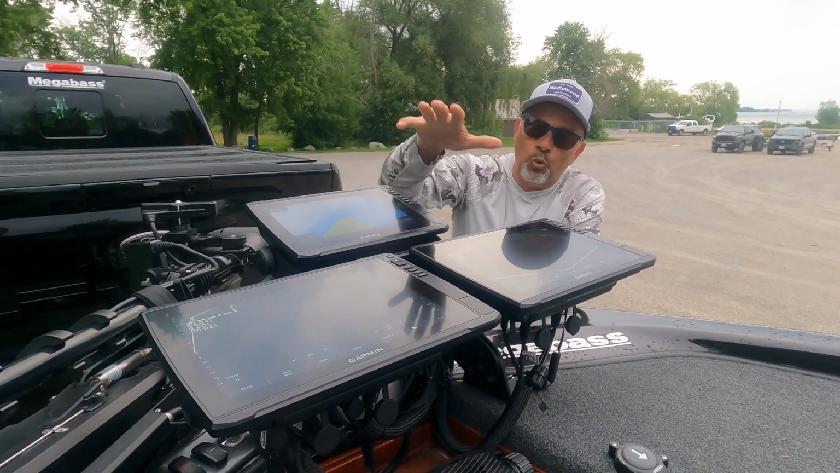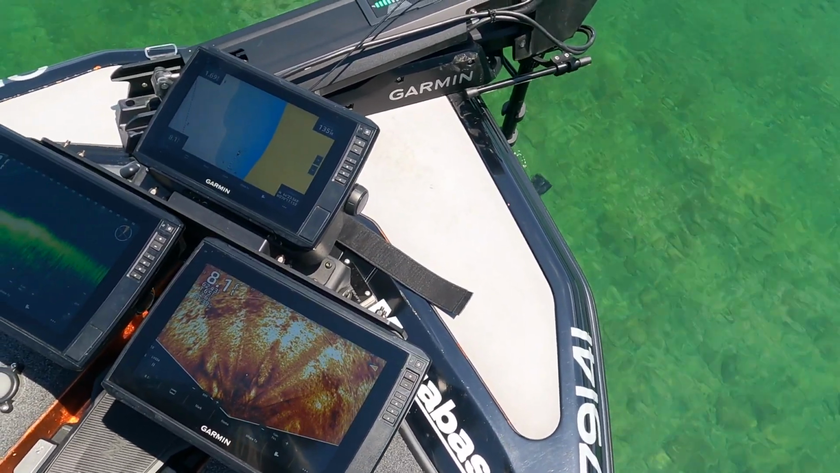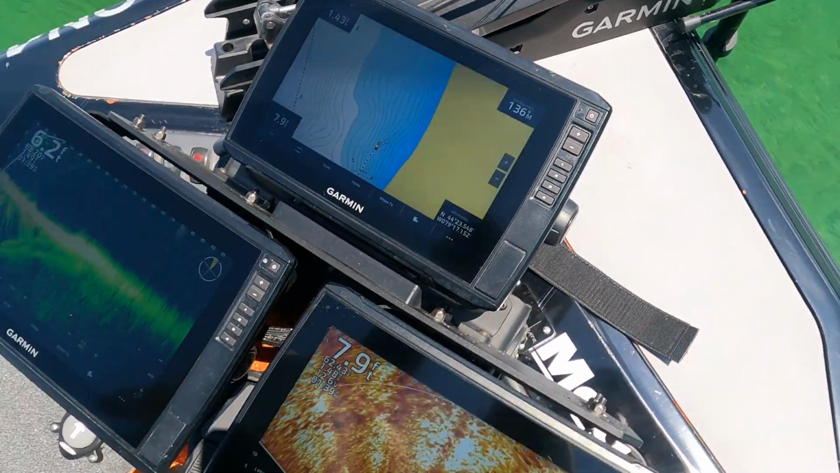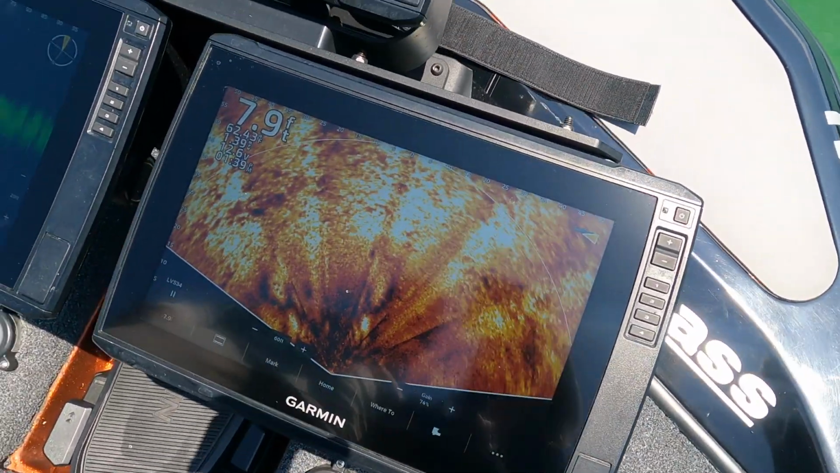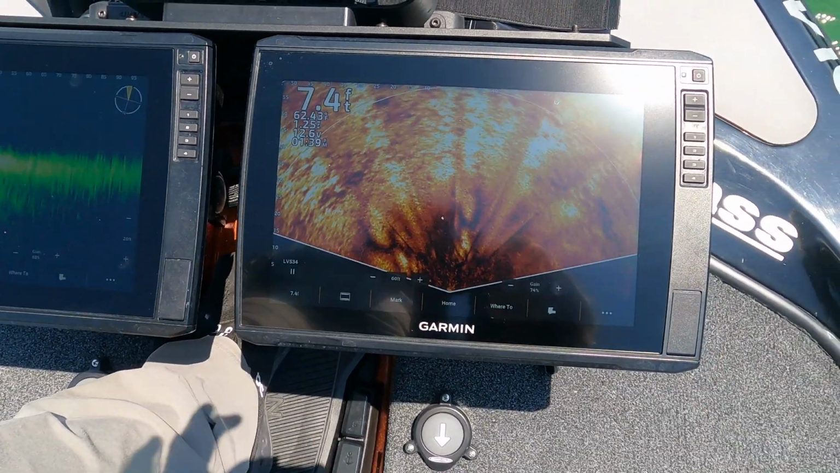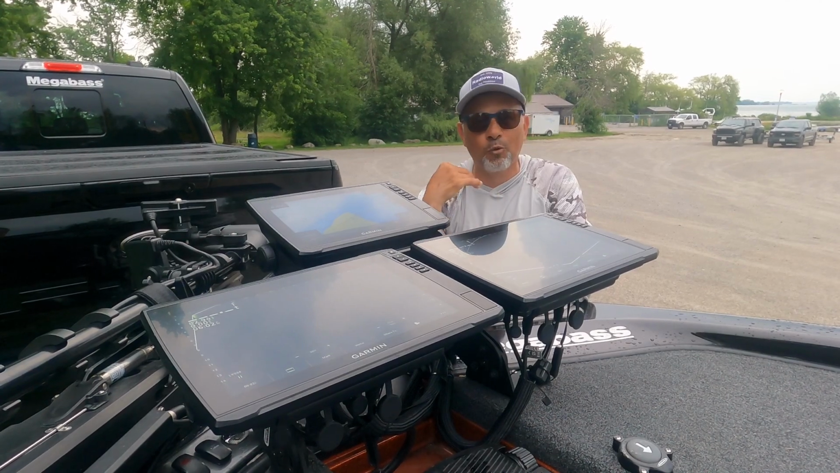Now, I went with 2 12s and a 10. One 12 runs a Livescope, the other 12 runs the perspective, and then I have the last one that's going to give me mapping. Sometimes I'll split screen it, 2D sonar, side imaging, whatever I want. I want as much information as possible in the front of the boat. This gives me an advantage, allows me to cover water quickly, and that's what this is all about.